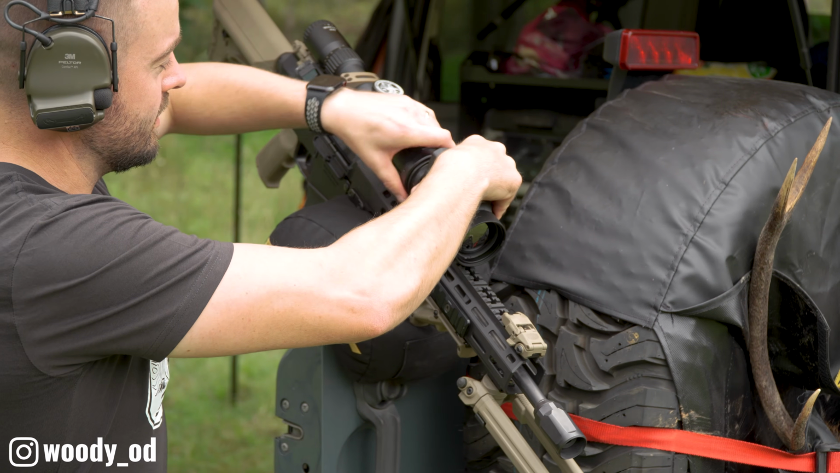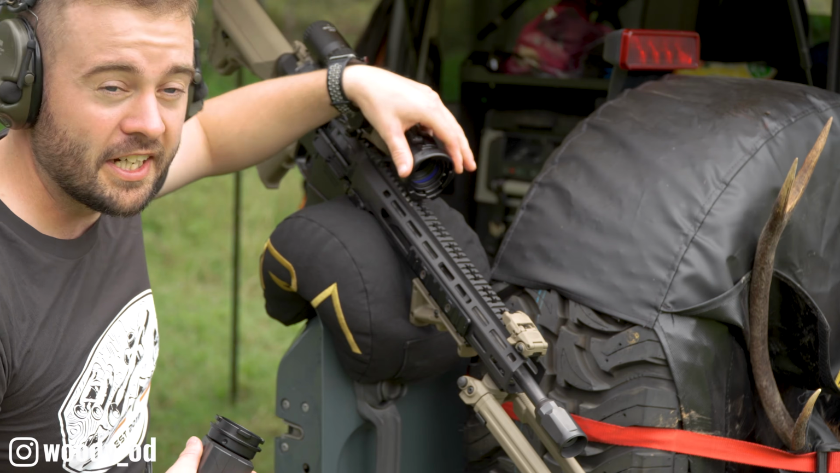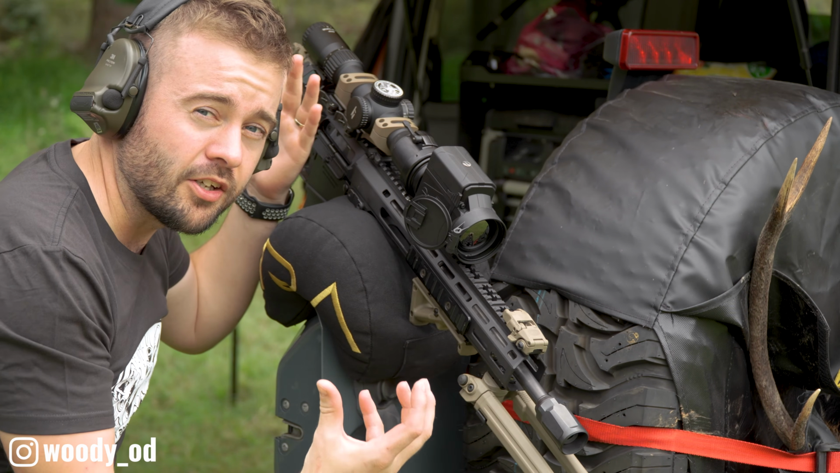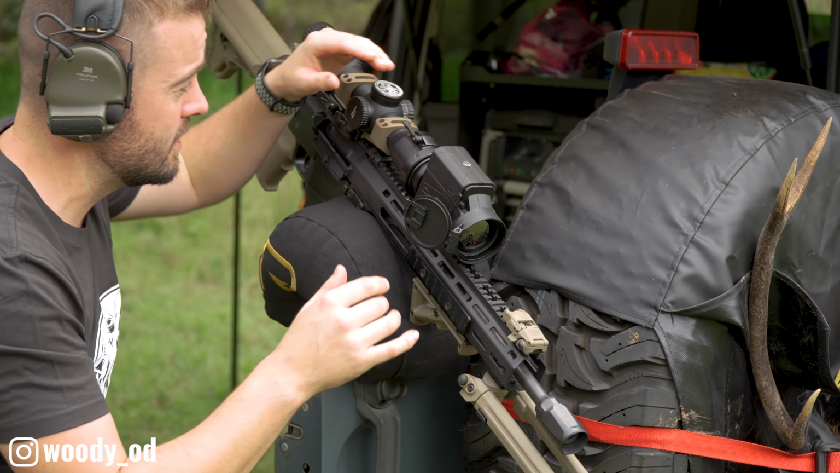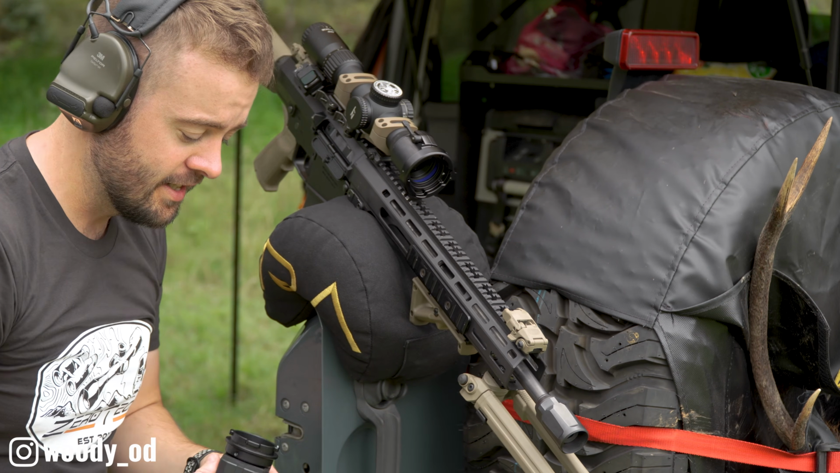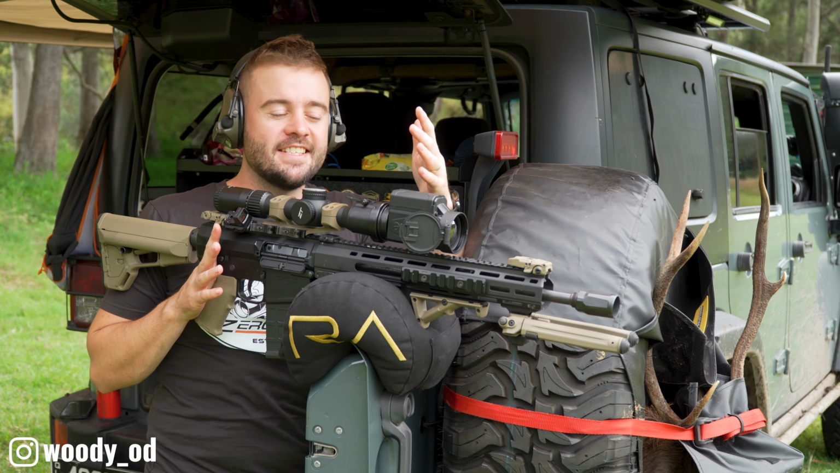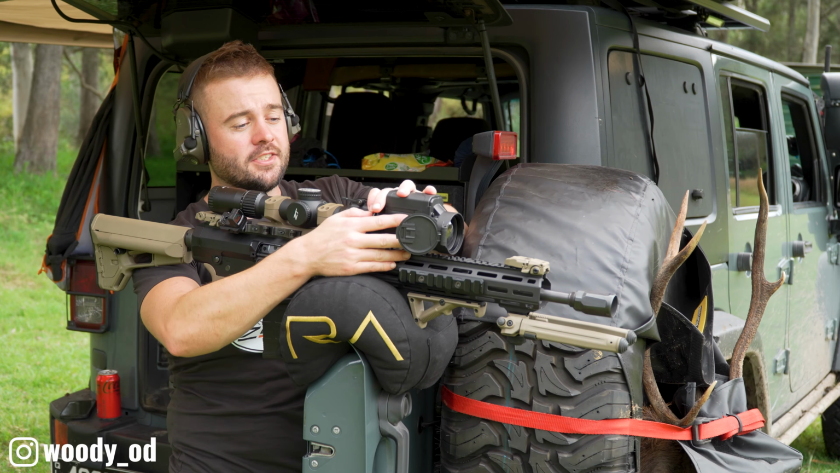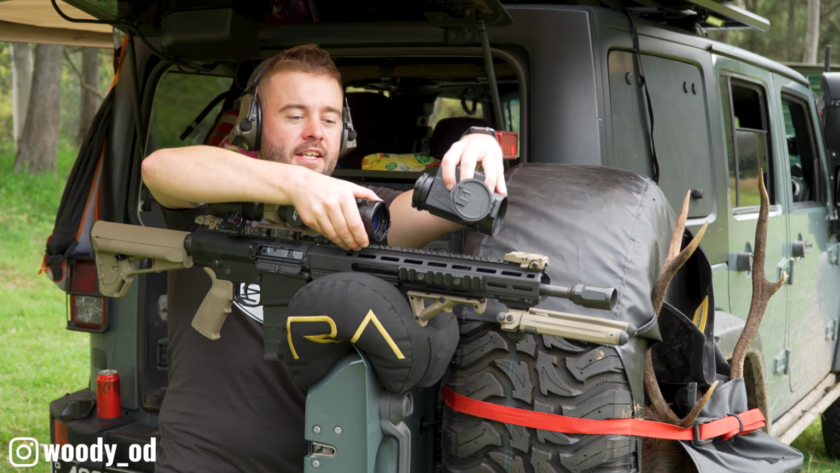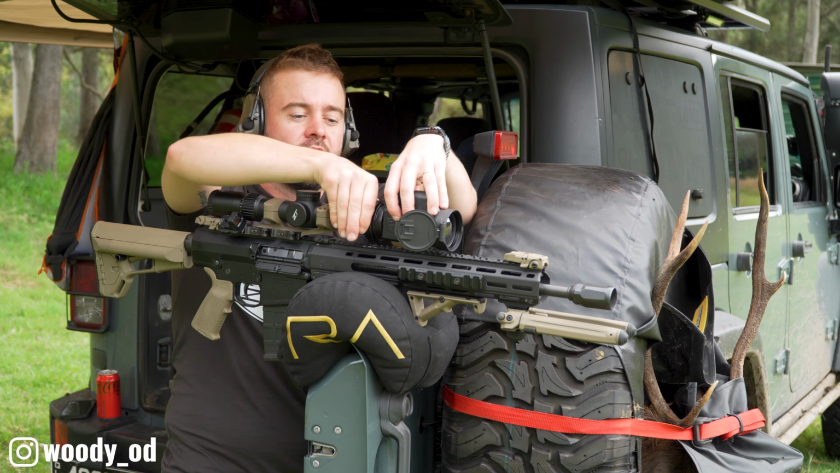The quick release is just a turnbuckle ring, and that's as easy as that. It goes home to the same position every time, and then I can take it off, throw it in my pack. To attach and detach the device is as simple as turning the release ring. Simple as that, and then it goes back in the same spot every time.